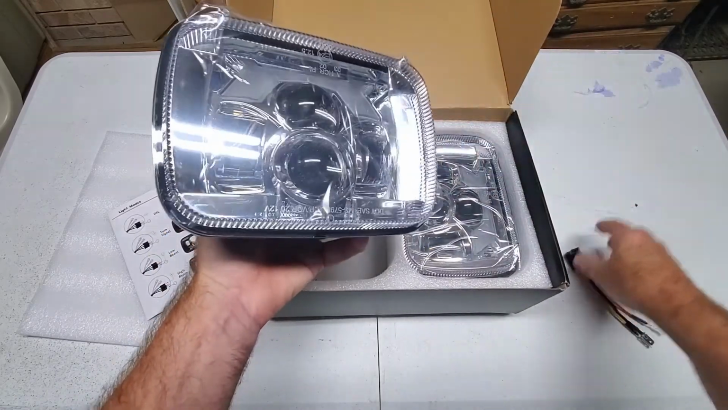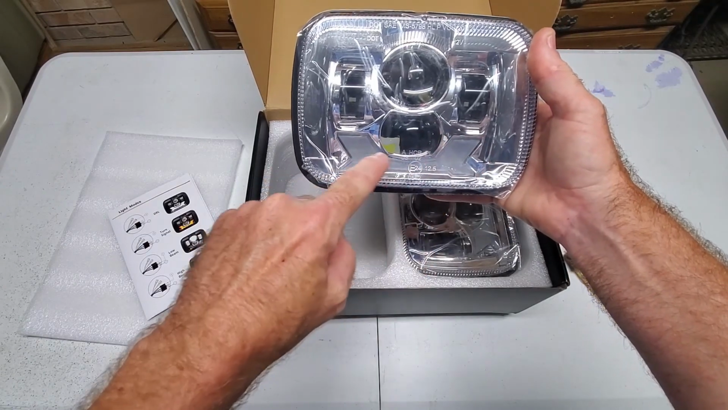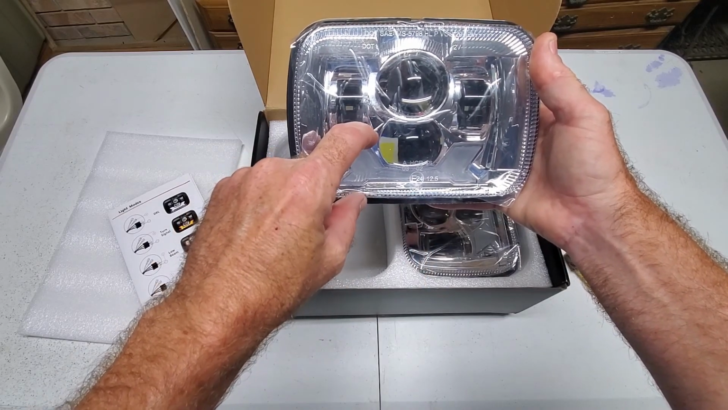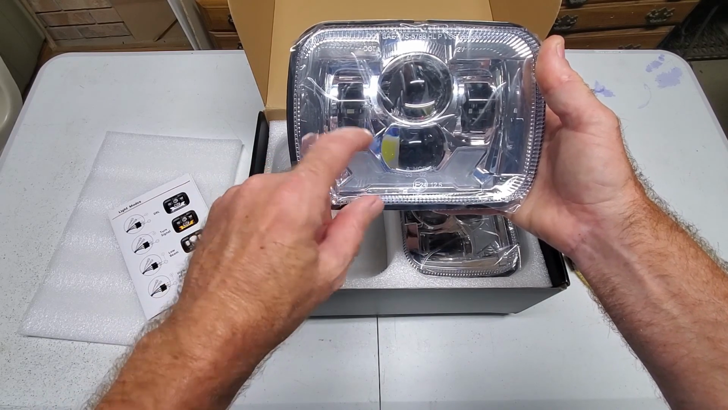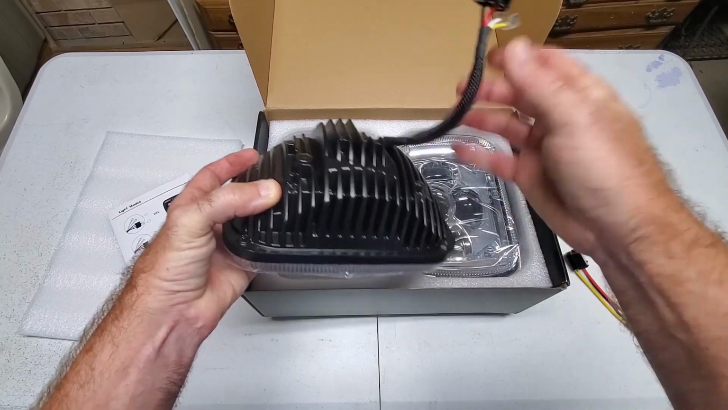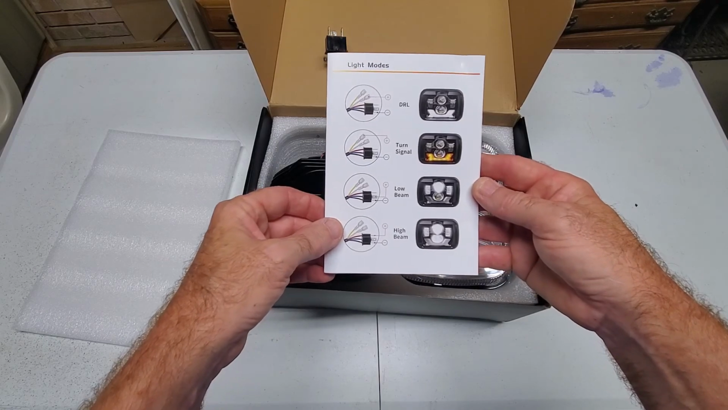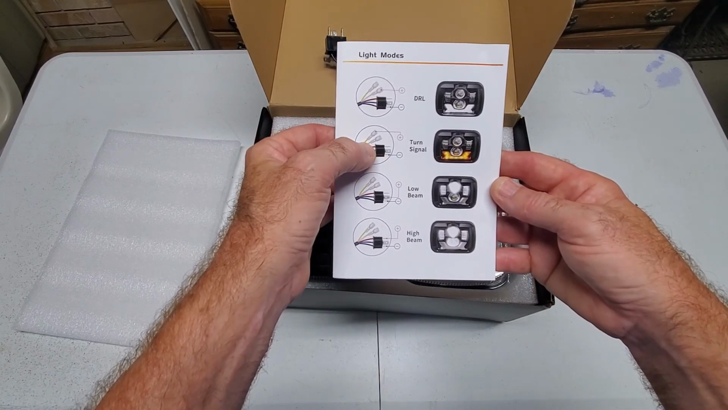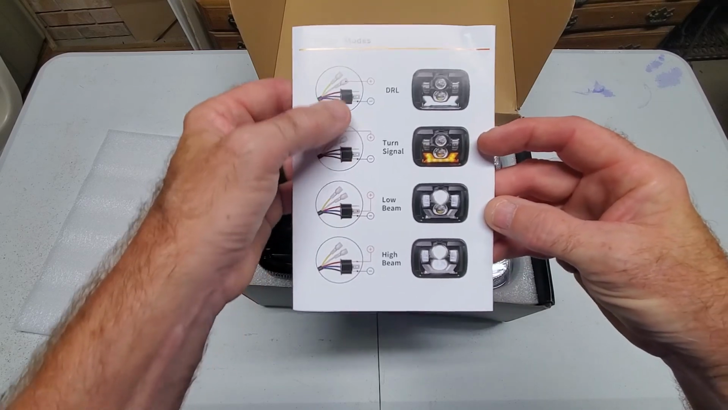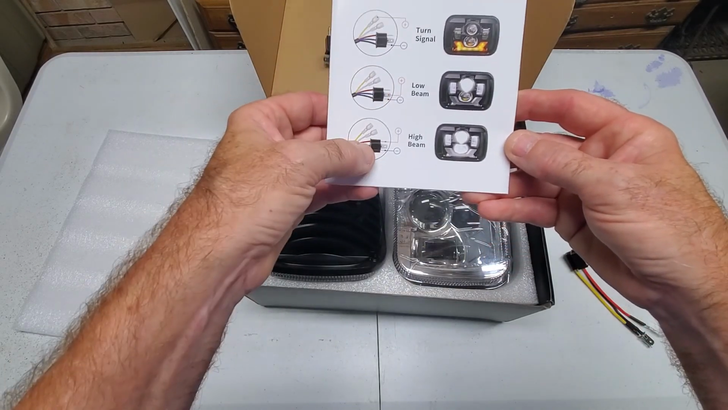But they do give you the option, if you can see down here, this shape here, they give you an option for having a side marker light, like daytime running lights, as well as turn signal, and that's what those 2 extra wires are for. So if we look at the instructions, it's got light modes. So it's saying that the yellow wire is for the turn signal, you can see that here. The white wire is for daytime running lights, and then you've got your high beam, low beam.